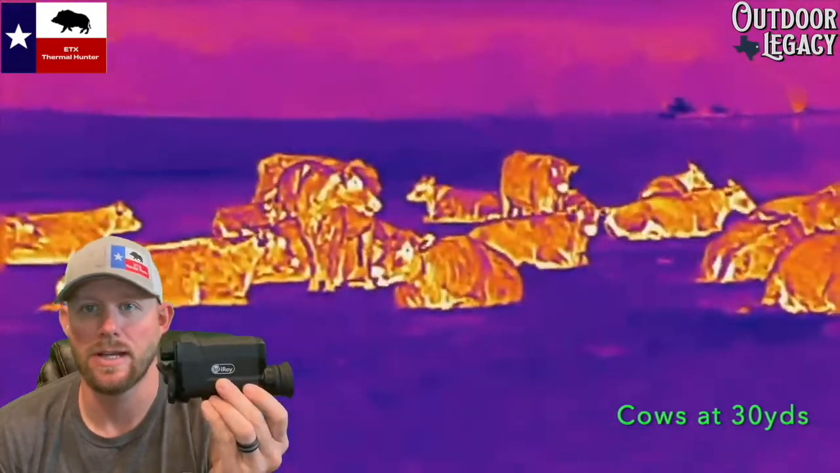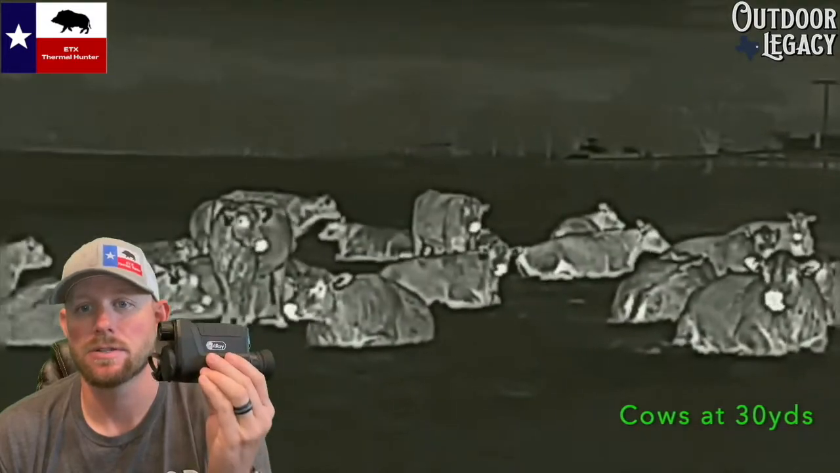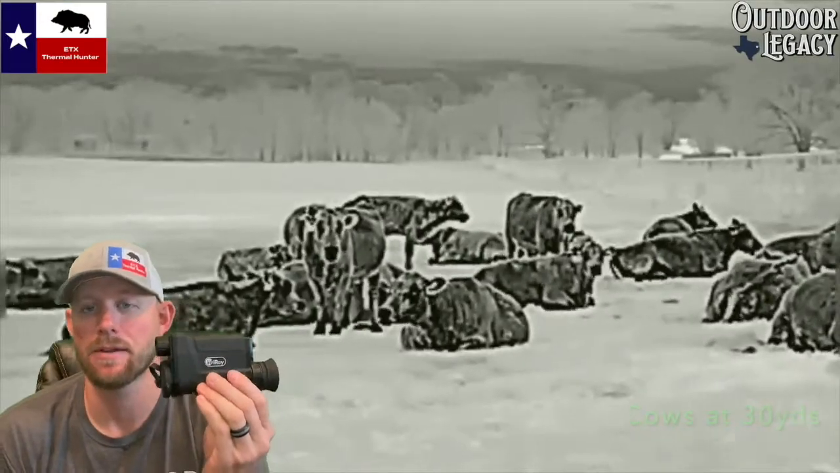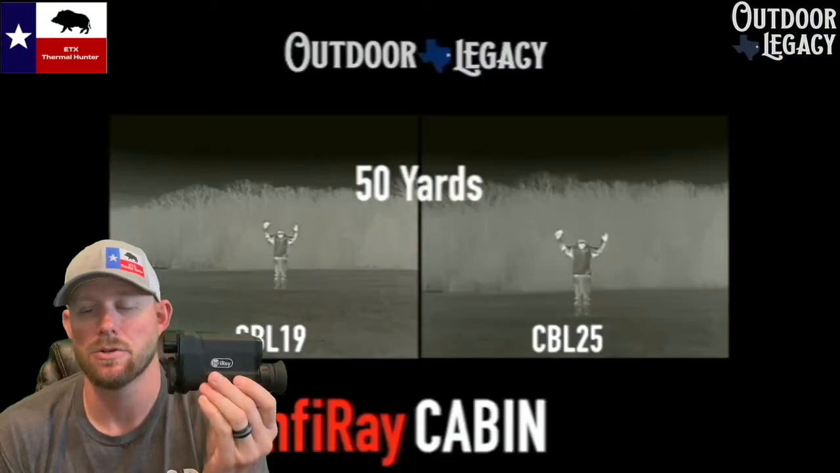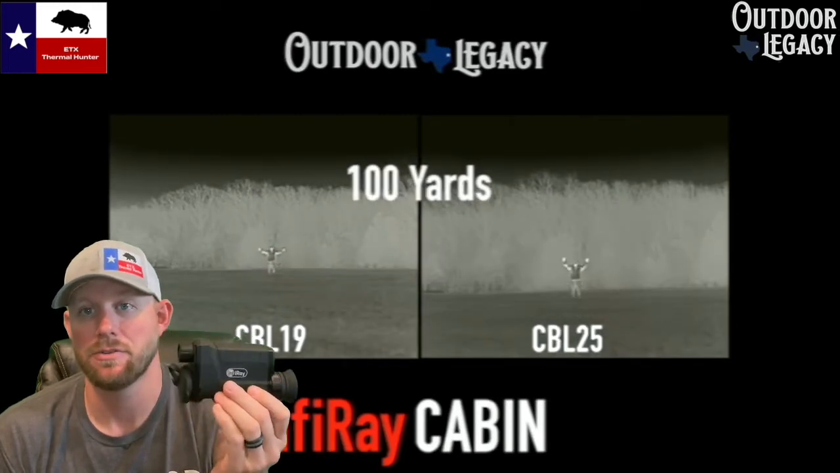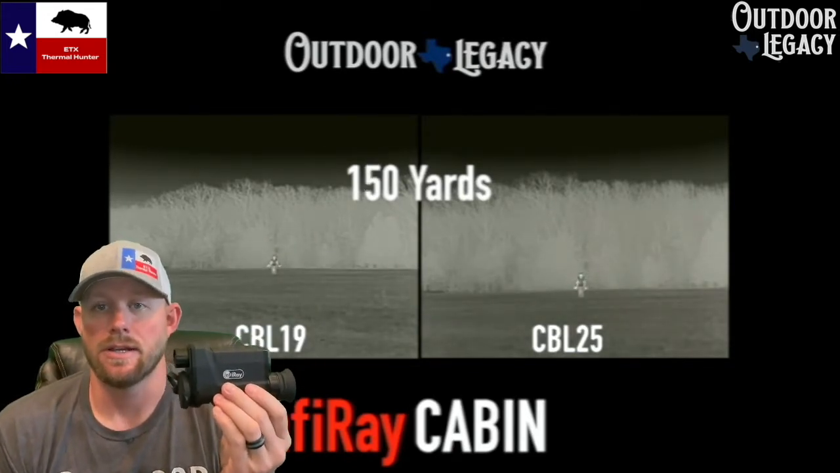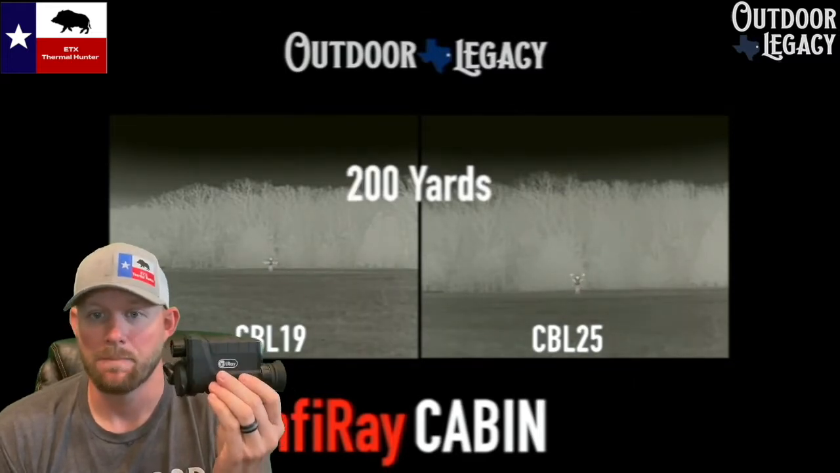This is a 384 by 288, 50 hertz, 12 micron thermal core. It's the Matrix 3 sensor in all the InfiRay sensors. Really great sensor. It's got a base magnification of 2x to 8x. The 2 base power is an optical zoom, and then you've got a digital zoom, 4 power, up to 8 power magnification. It's got a field of view at 100 yards of 72 feet. That's a really wide field of view. So great for scanning, looking out in the field and getting a wide field of view to see what animals and what you're looking at for scouting.